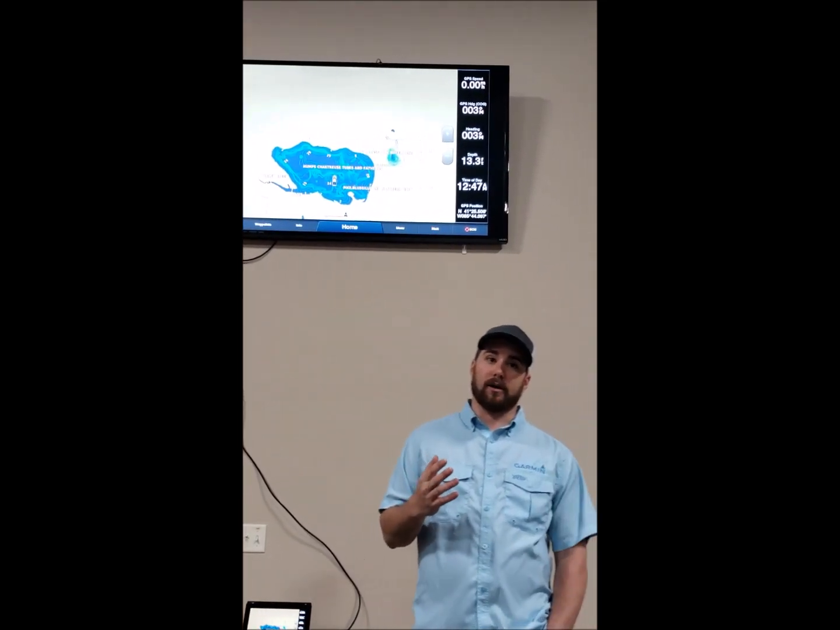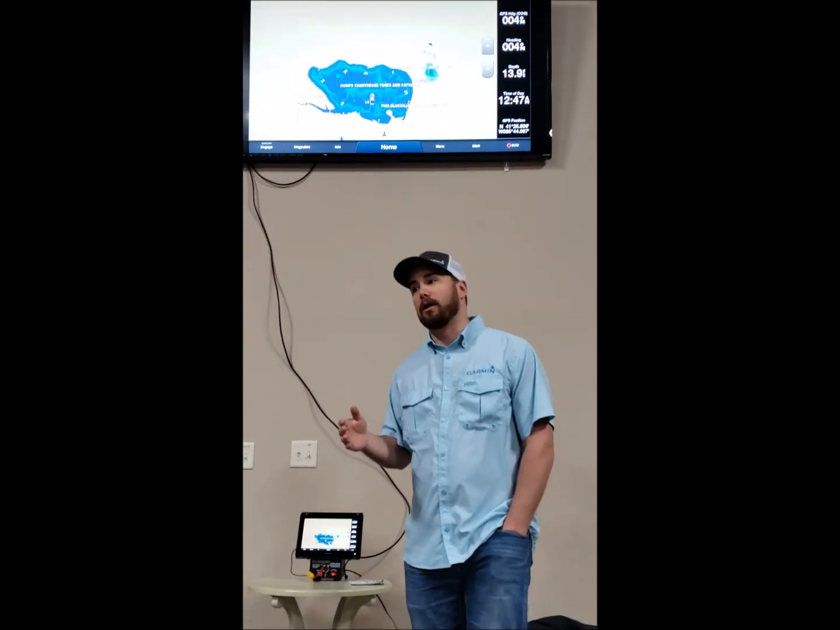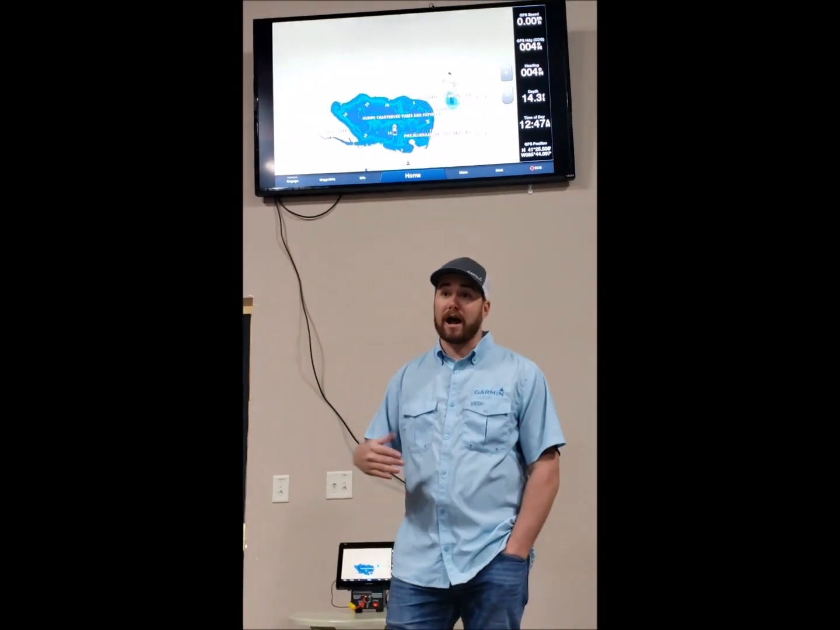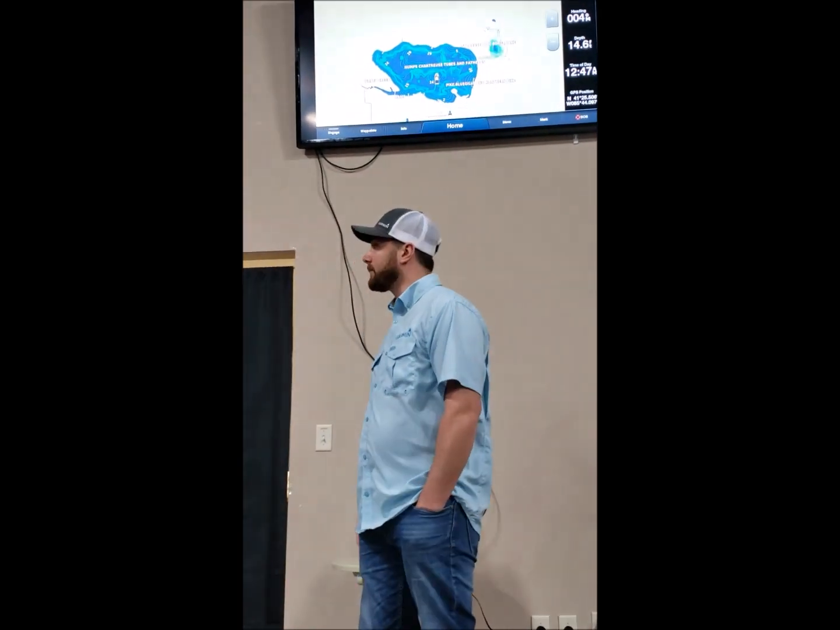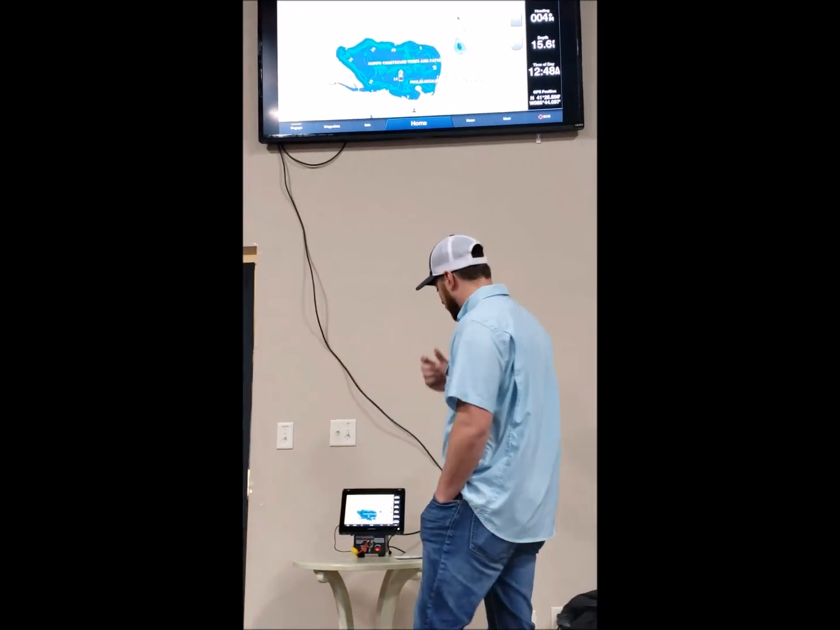So Garmin allows you to use the transducer on your boat and create a map of a lake with 1 foot contours, if there's no contours, or maybe they're not good. But now we're able to give you that option to go out and map a lake.